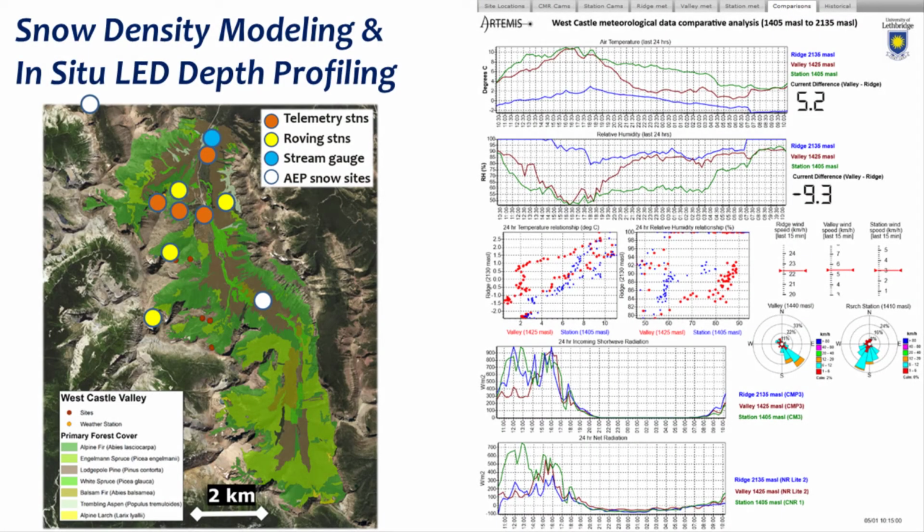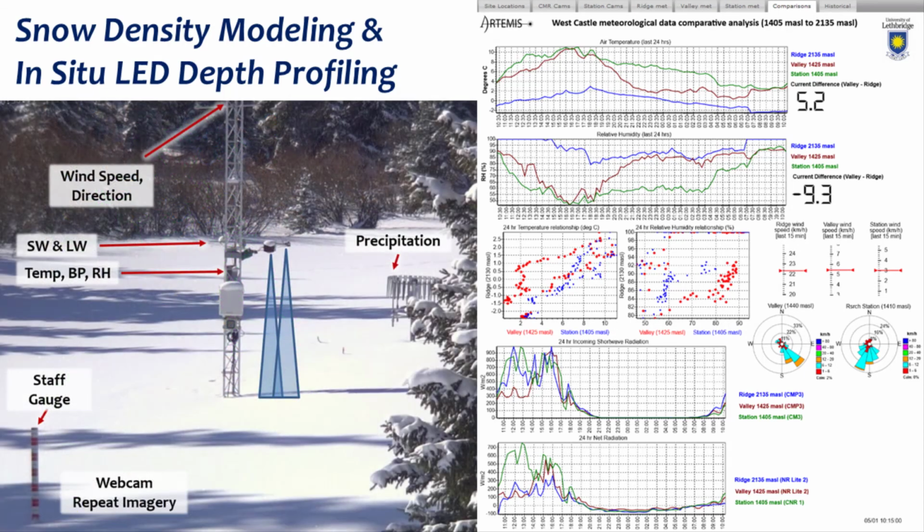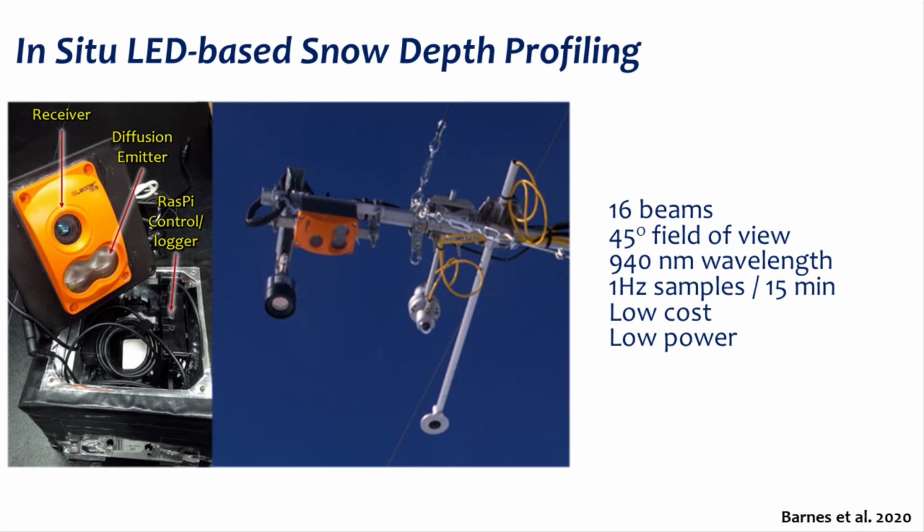To convert depth to snow water equivalent, or SWE, Celeste is using our elevation and spatial distributed weather station network in the Castle to devise a watershed-scale density model. This is a work in progress, but as part of this framework, Celeste has also built and tested a prototype LED snow depth profiling sensor.